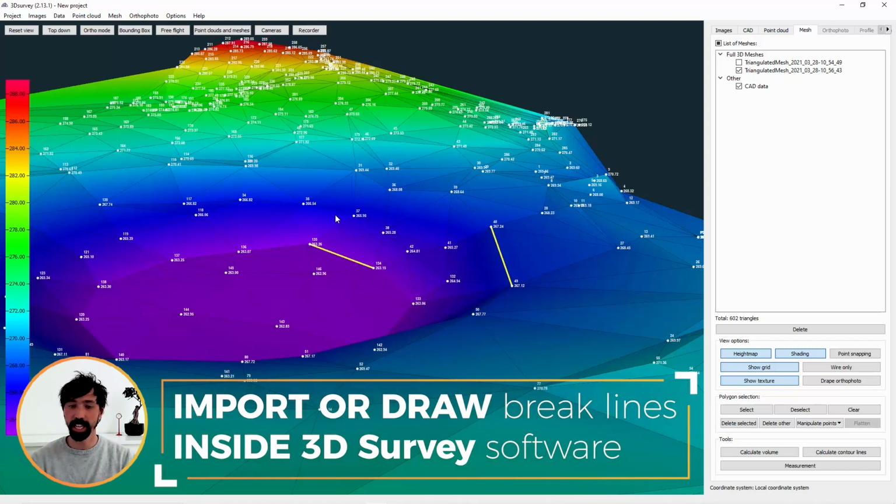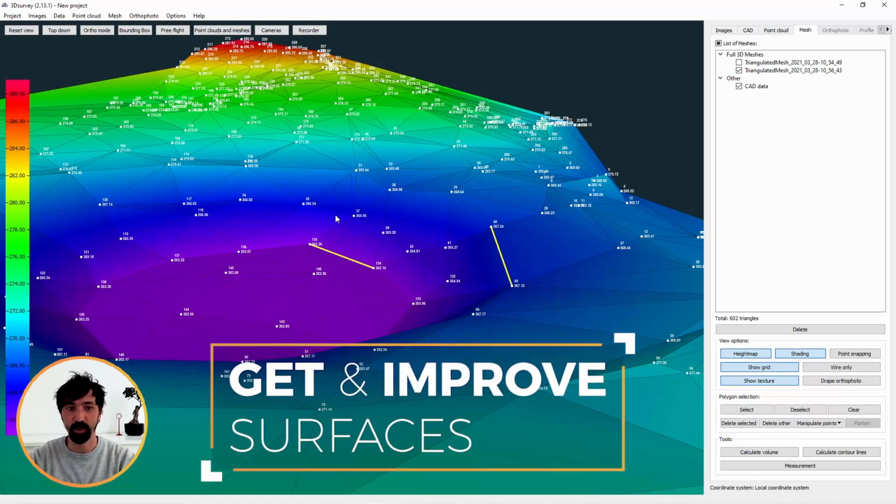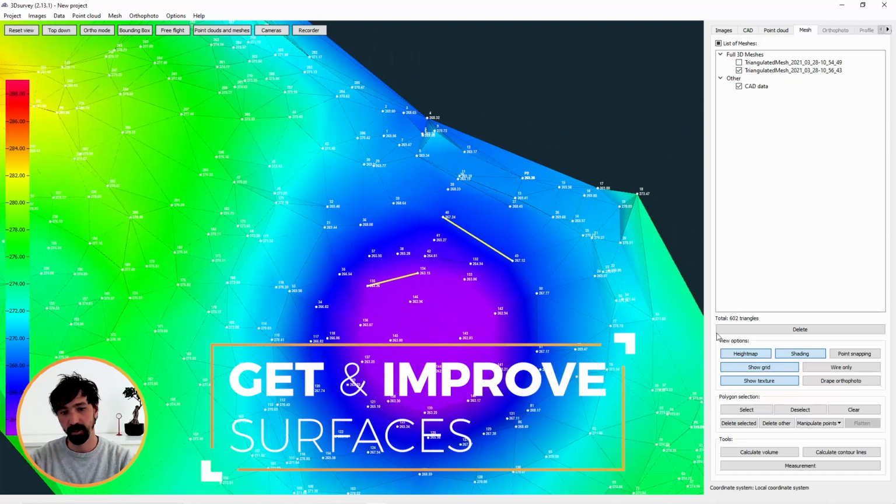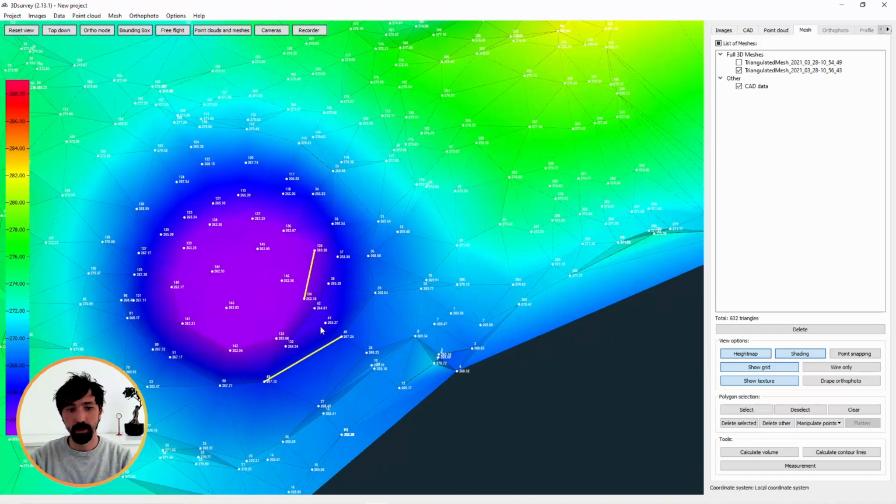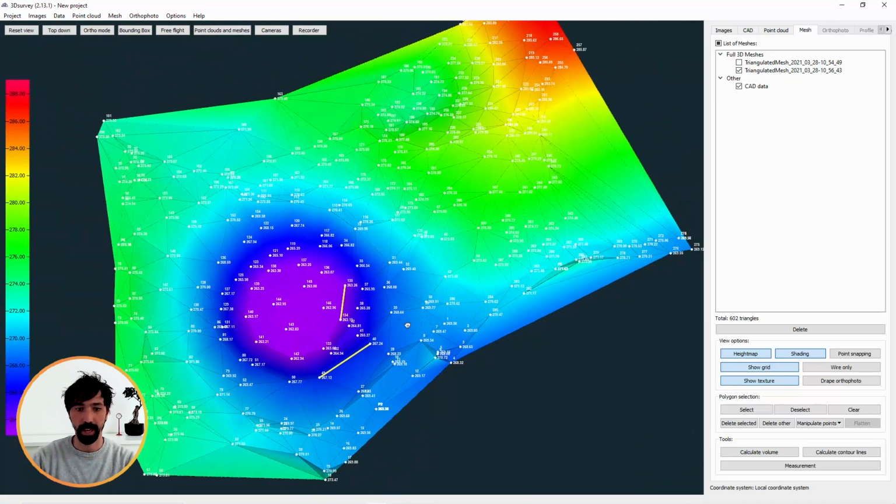If you are connecting 3D survey maps or something like that, and you need to connect a curve on the upper side to the lower side, you can import all this as break lines in the surface, get perfect surfaces out of it, improve surfaces, anything like that. So it's a really useful tool, really powerful, also when you need to combine traditional data with photogrammetry data.